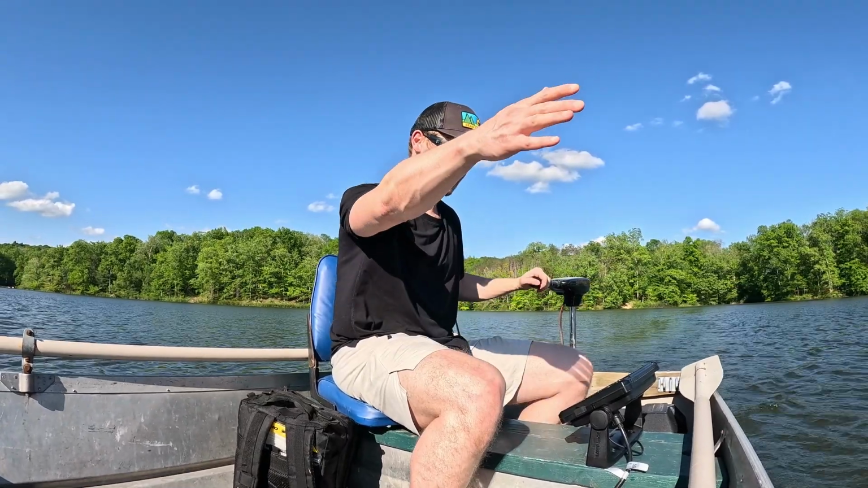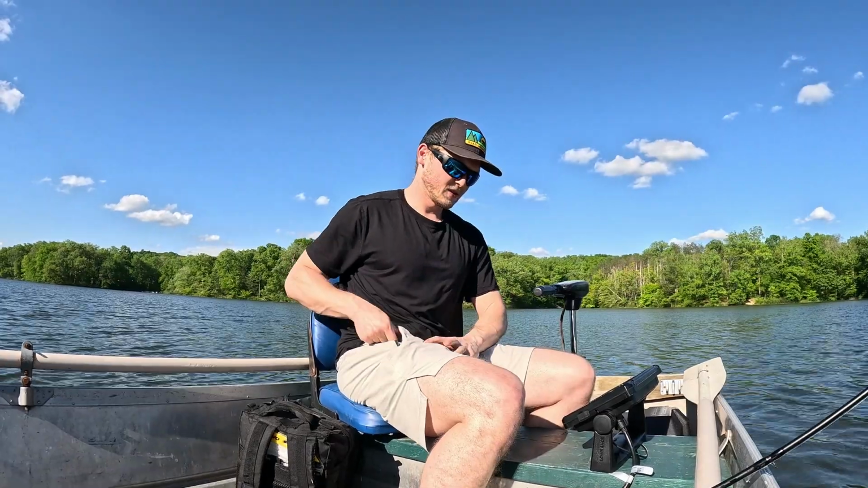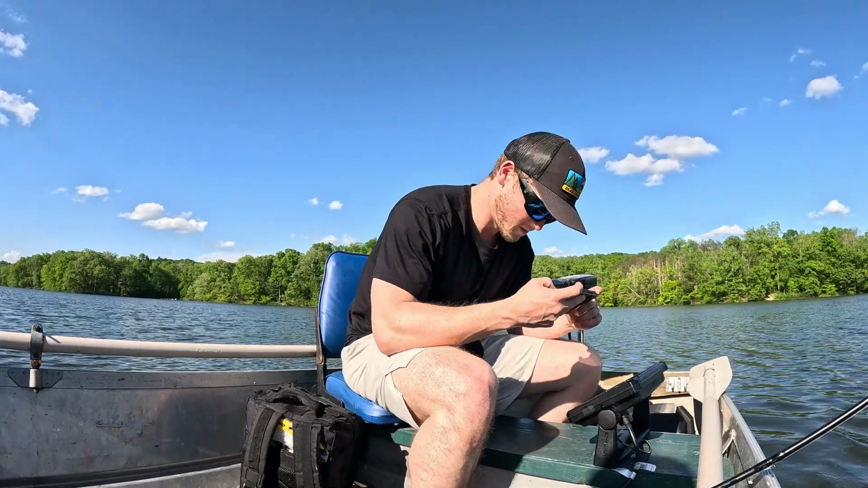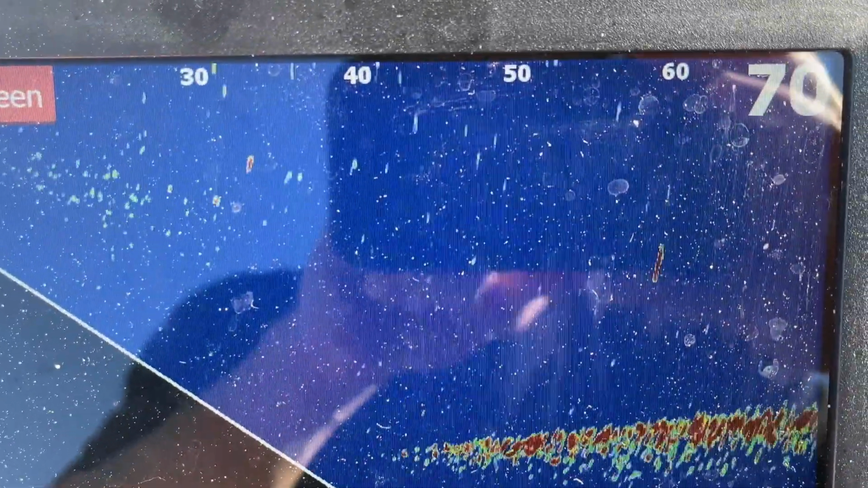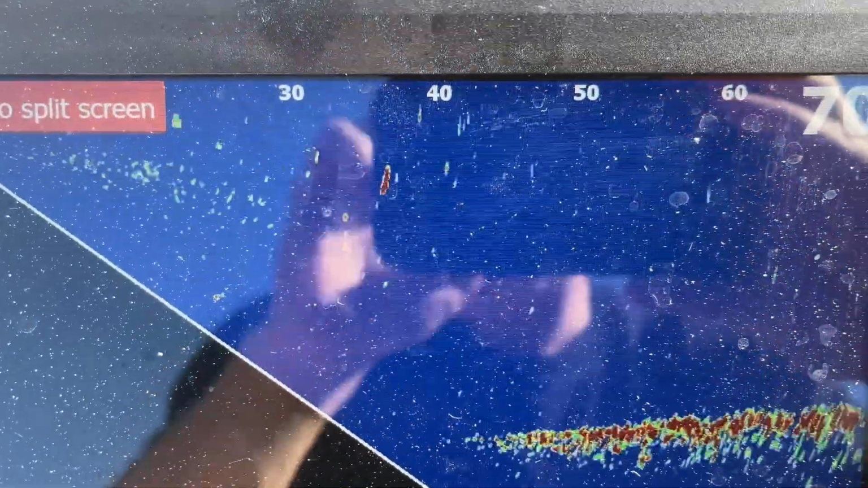Oh wow, big pocket right out here. I'm gonna try with my phone as well to give you guys a visual of what we're seeing on the screen. What we're looking for is right there. So we've got this bottom right here that we can see. We're at about 25 feet of water. And then these red marks that we're seeing drift on and off the screen, that's what we're looking at.